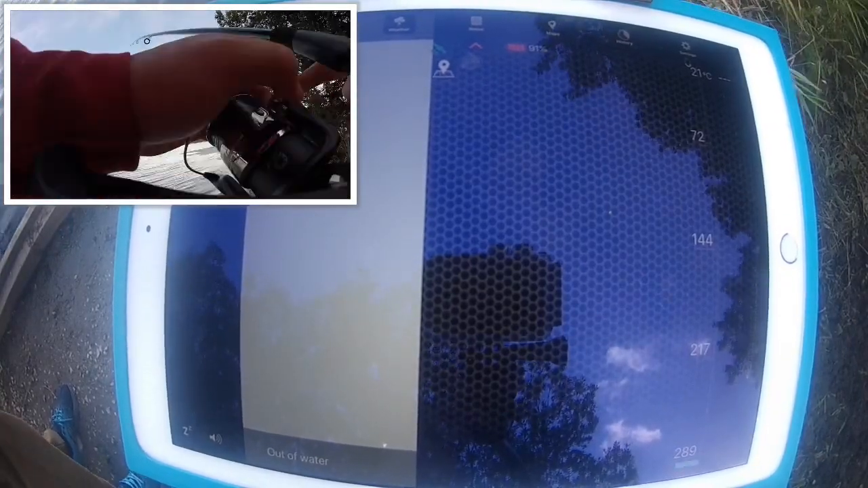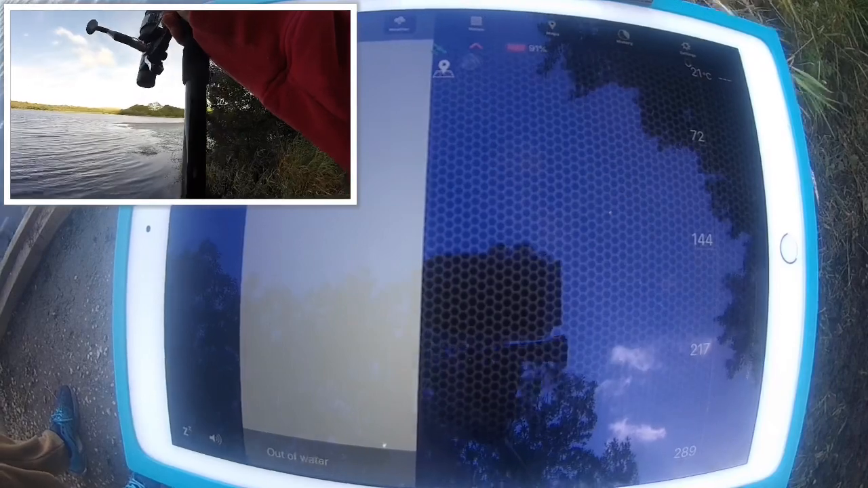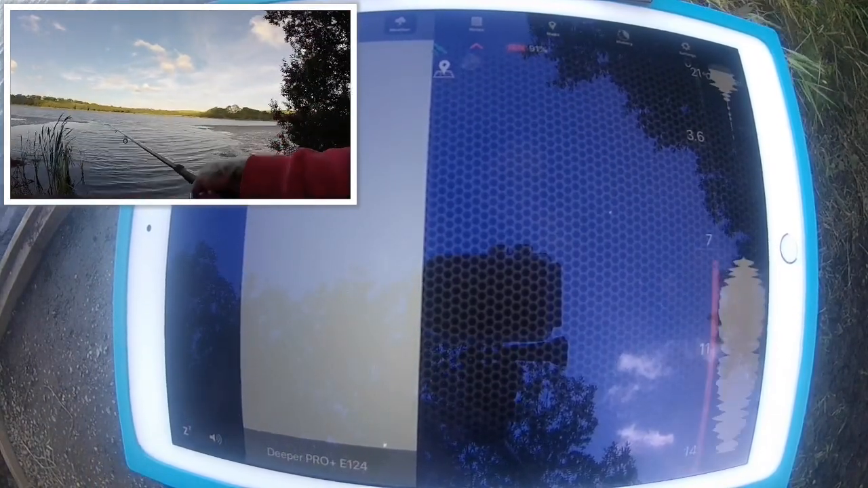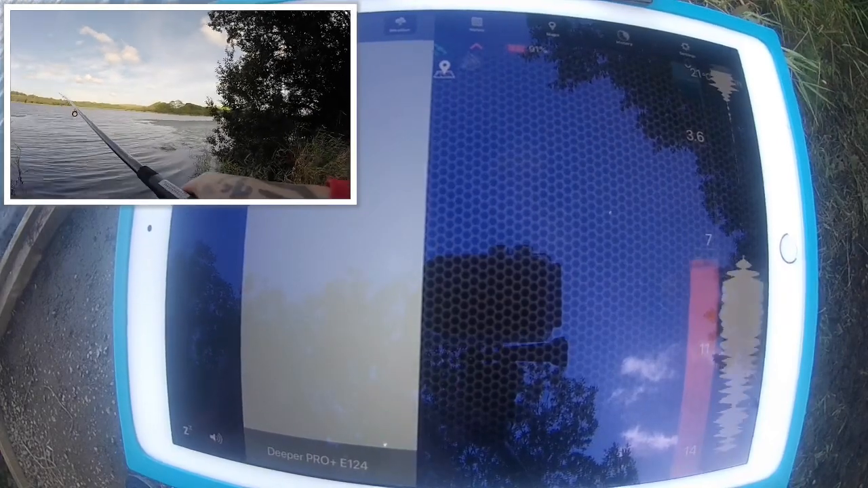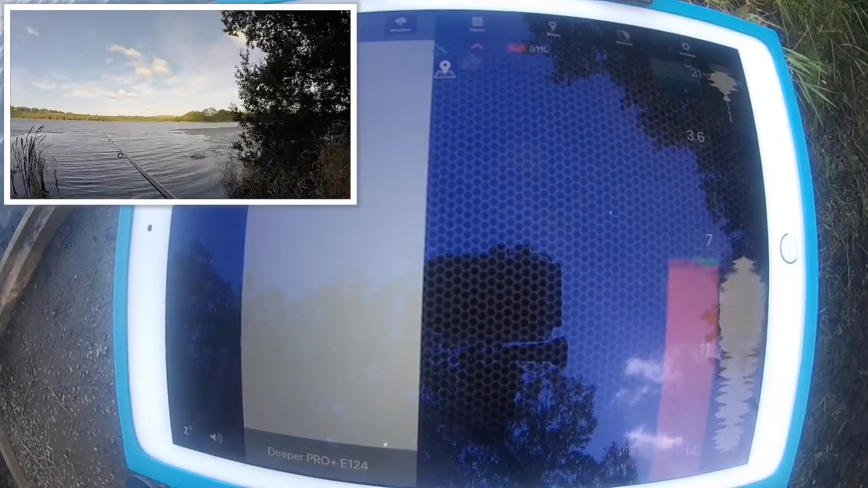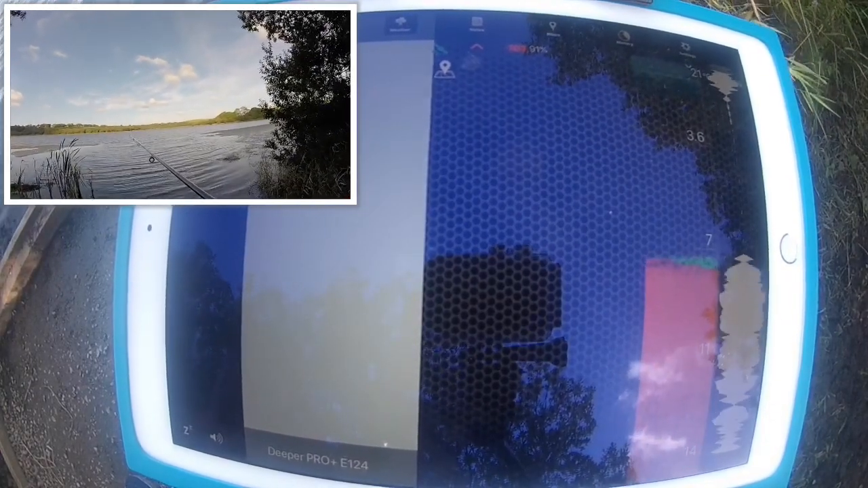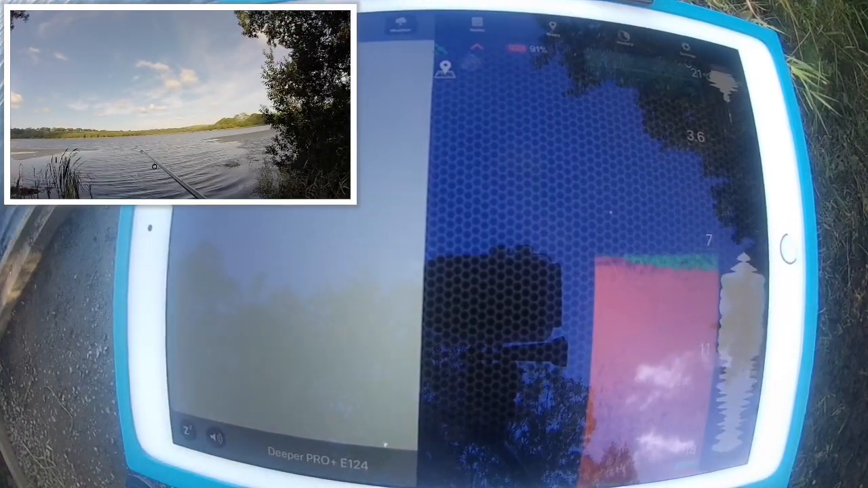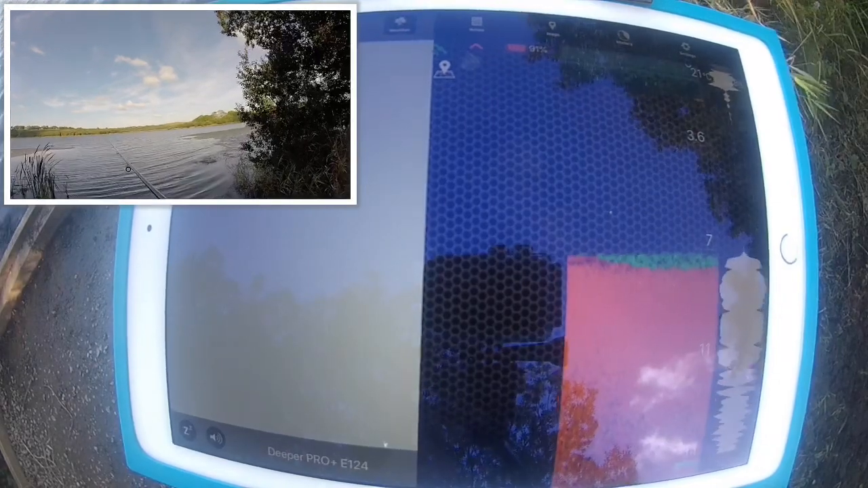Right then guys, I've had to do this one as a voiceover just solely because of the wind at the minute. You can't hear me over the wind noise, so I've muted what I was talking about. I'm going to do it back here. Basically we're just chucking the Deeper out now. That was the first cast there that you've seen.